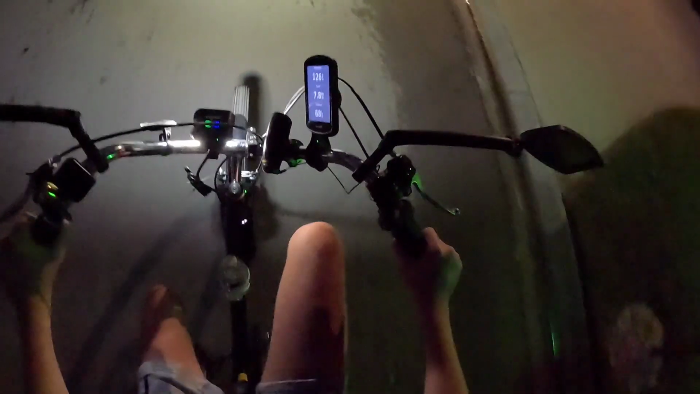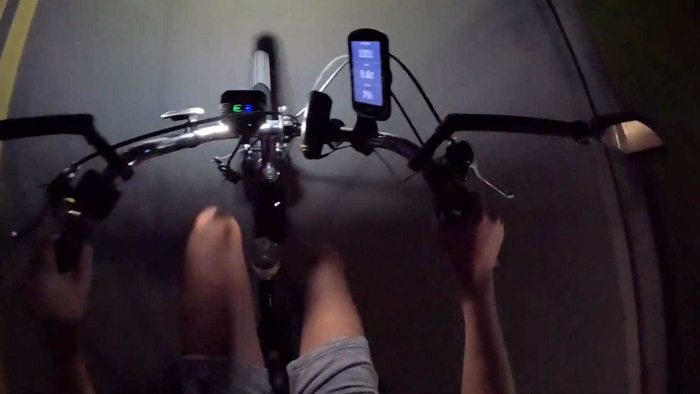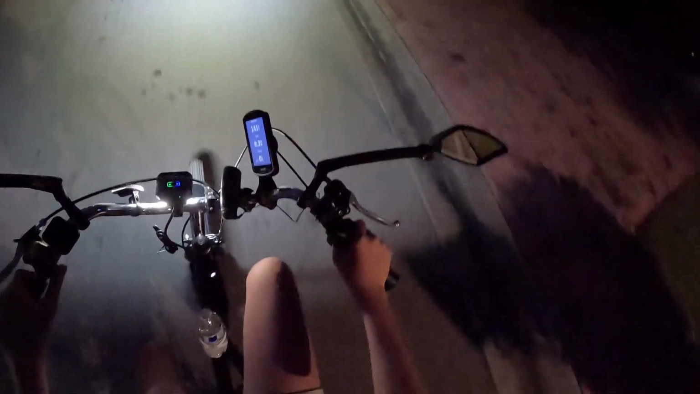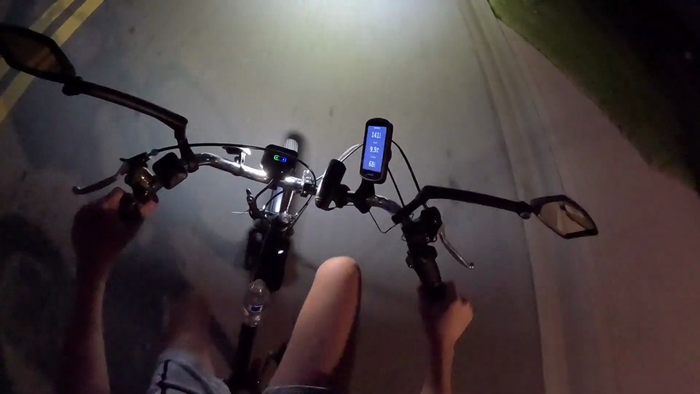Got my heart rate. Let's see, 132, 7 miles an hour. Let's burst again. Come on. Okay, so we're still at like 38% on the bike light. Let's see, how about we do 2,500? This is 5,000 right now.